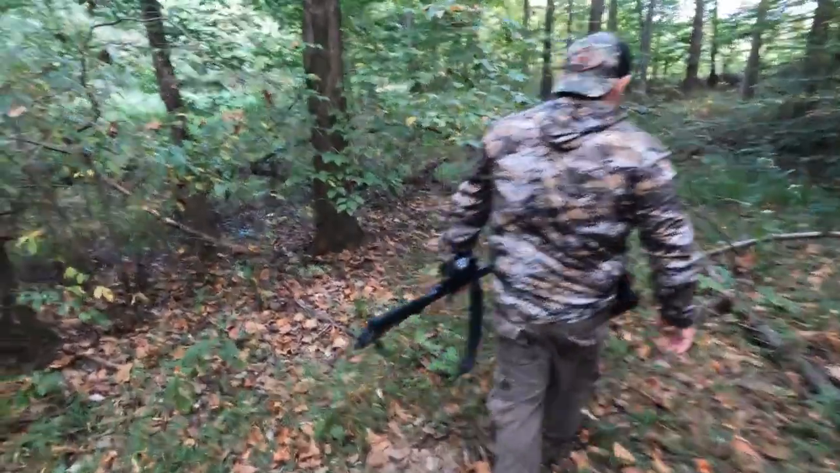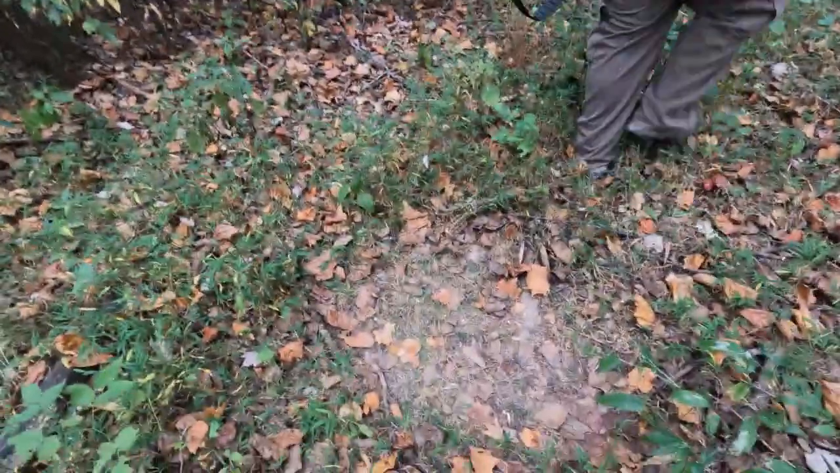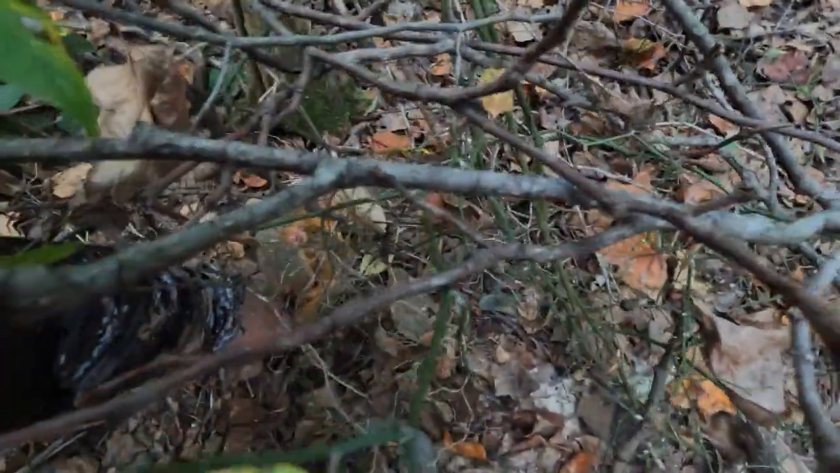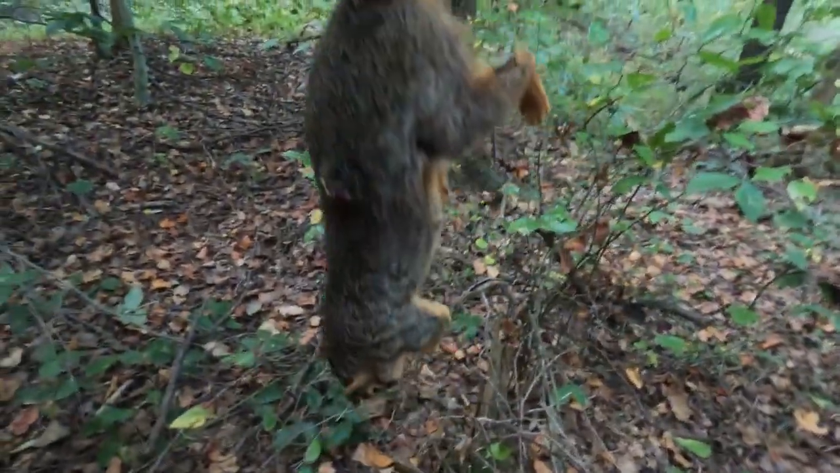Look at this deer bed here. Look at this buck bed. Look at this. Pick up this, looks like a fox squirrel here. At least 20, 25. And so when we went over there,